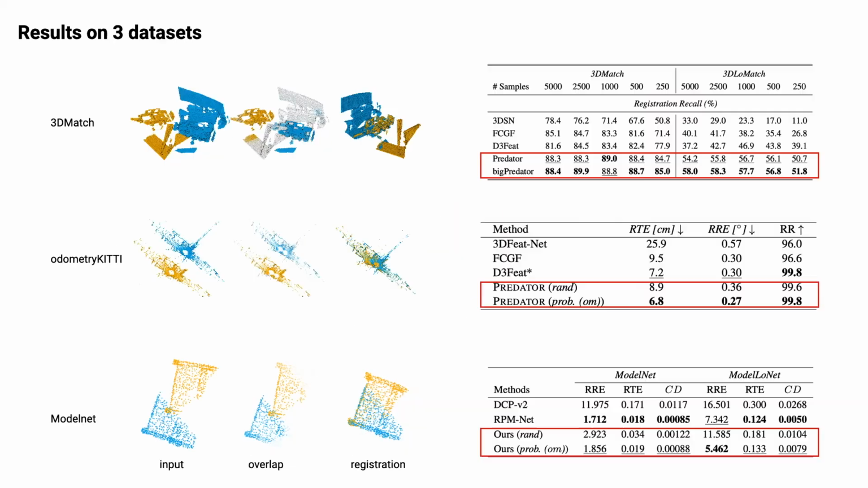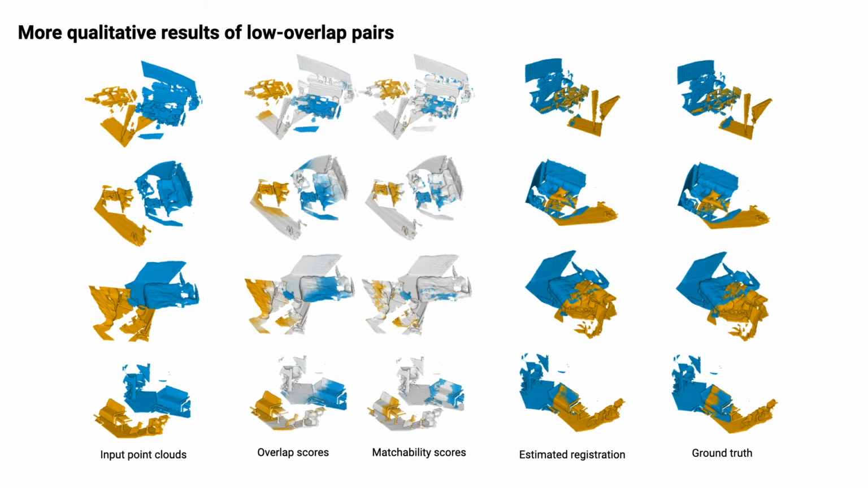We evaluate the registration performance of our method on three datasets: 3D-Match, Odometry Kitty, and ModelNet. Predator sets the new state-of-the-art on 3D-Match and Odometry Kitty, while on ModelNet achieving comparable performance to RPMNet that is specifically tailored for object-centric datasets. Further qualitative results show that our method robustly predicts the overlap and matchability scores and estimates accurate poses using probabilistic sampling in combination with the RANSAC estimator.